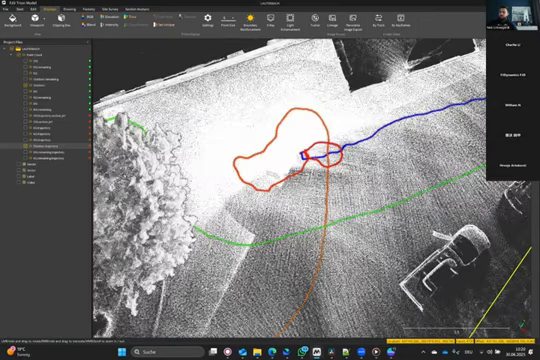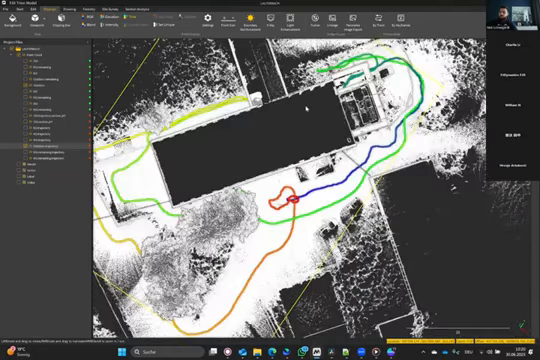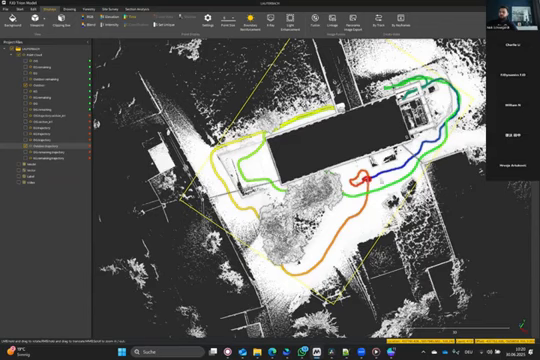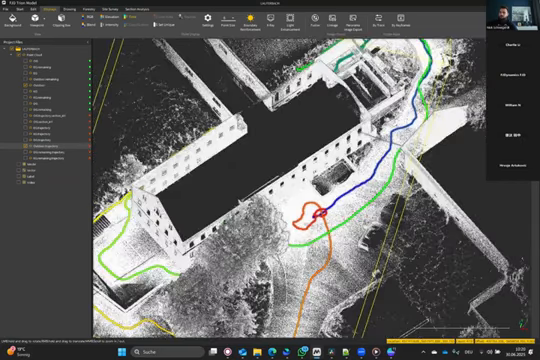I walked like this over here, then back here, and then a wider range back here. So this was my first scan. It took me about 7 minutes, I guess, and that's it. So my starting point and my end point is the same. I had enough loop closures here, so we can continue with the next one.